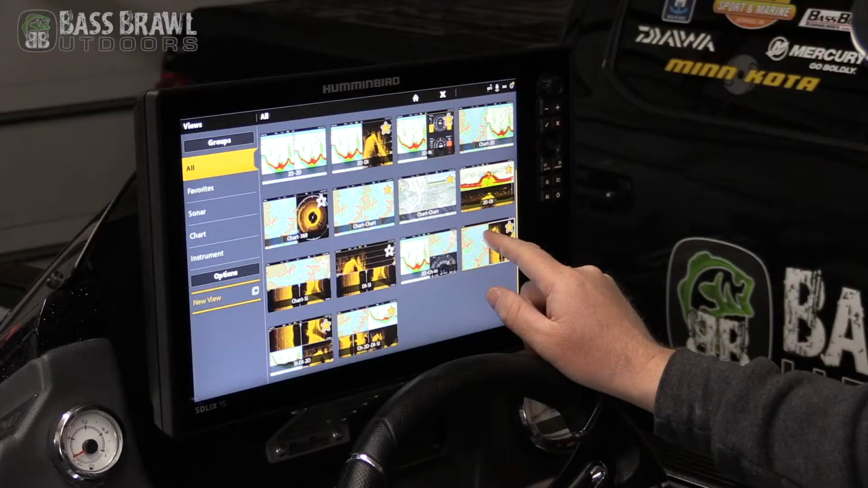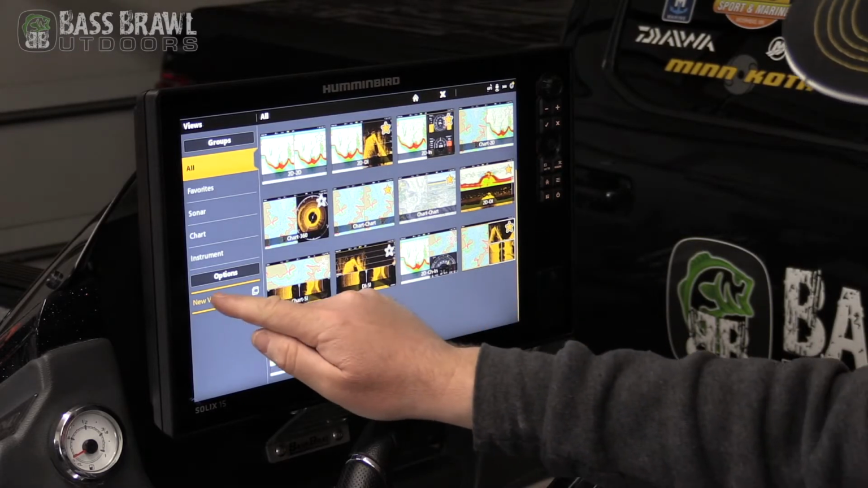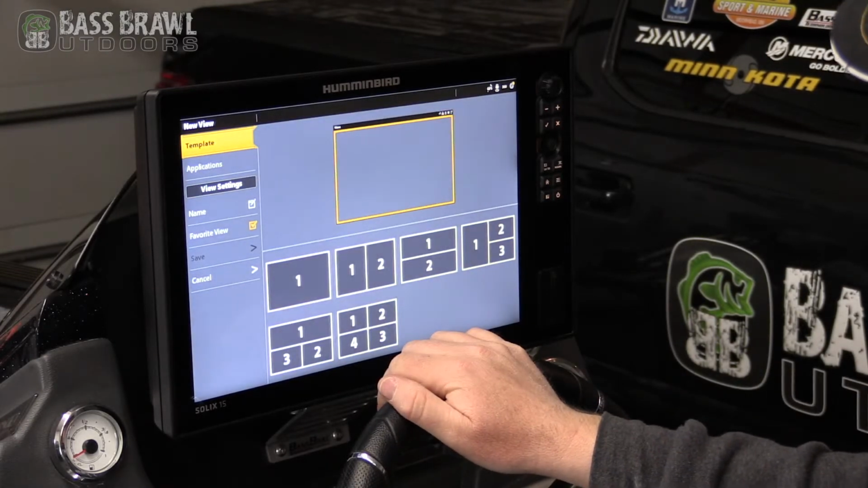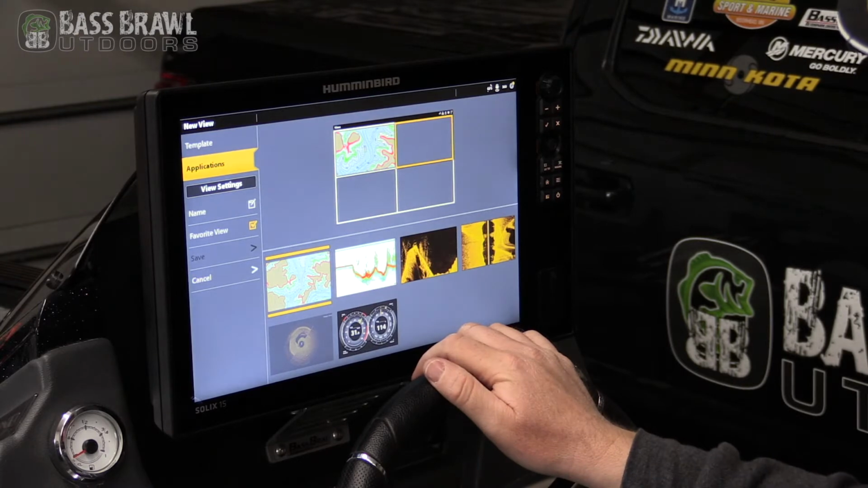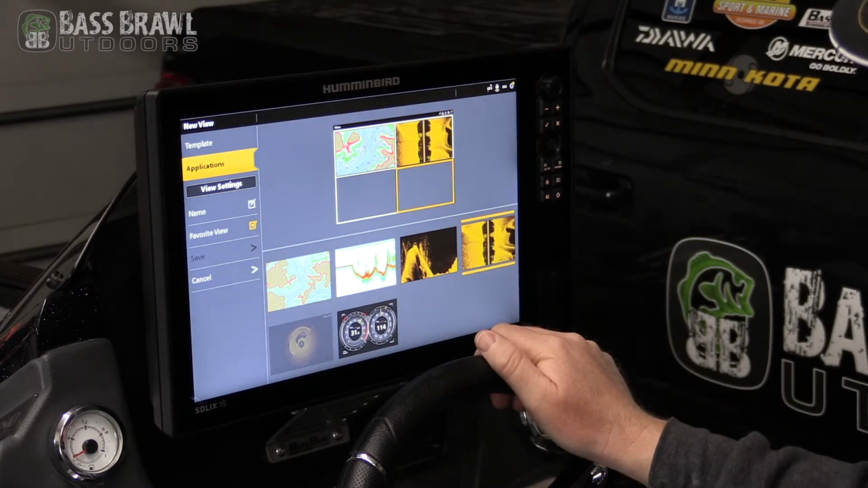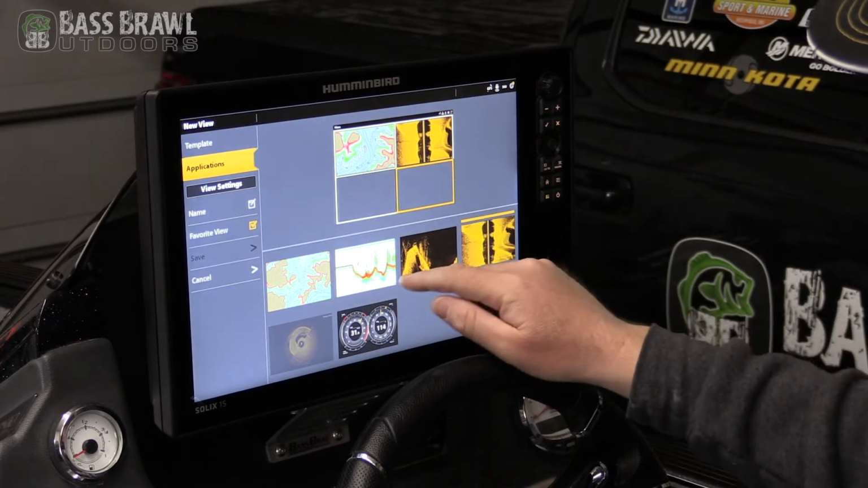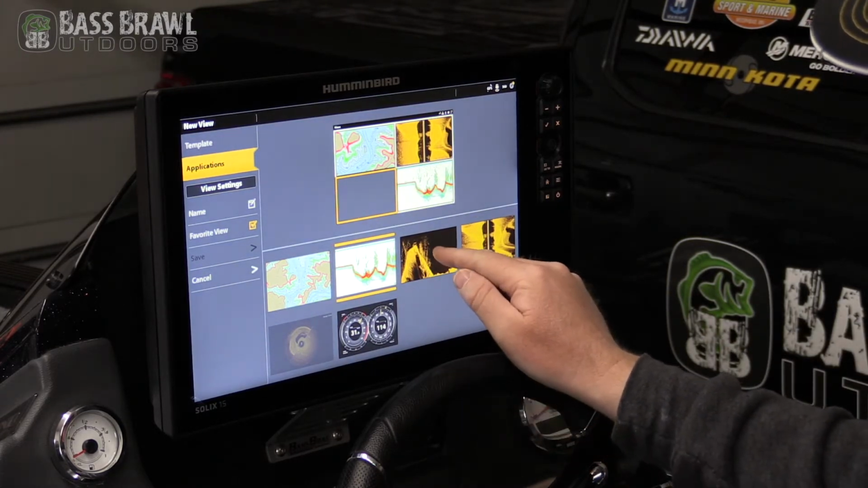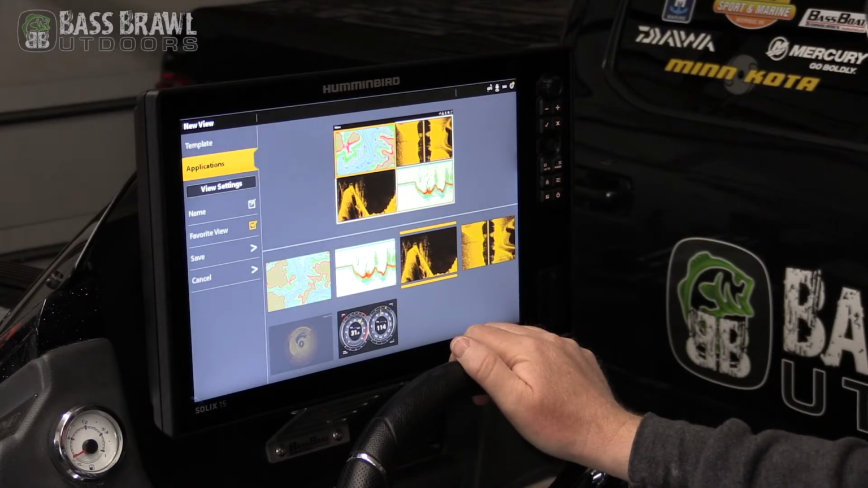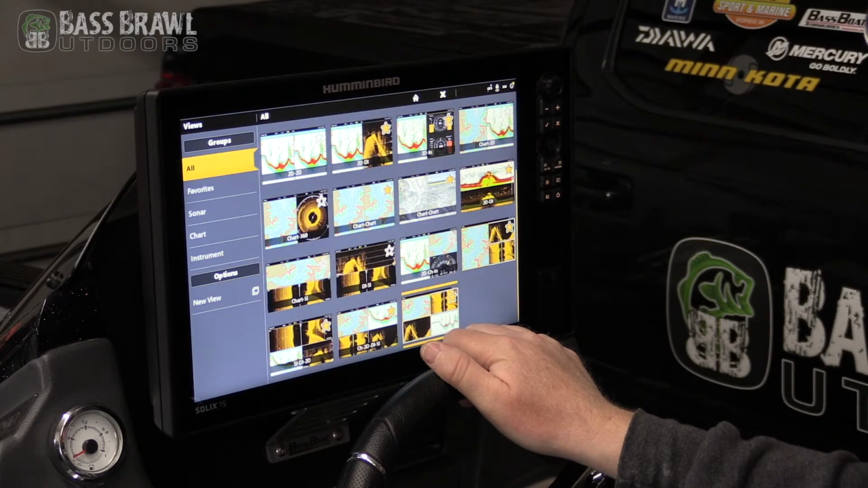Okay, and if you look here, this is the view we just saved. I'm going to go in there and make one more. Let's make one with 4. Top left will be mapping. Top right will be side imaging. Bottom right, we'll go sonar. And bottom left, we'll do down imaging. I'm going to save that again.